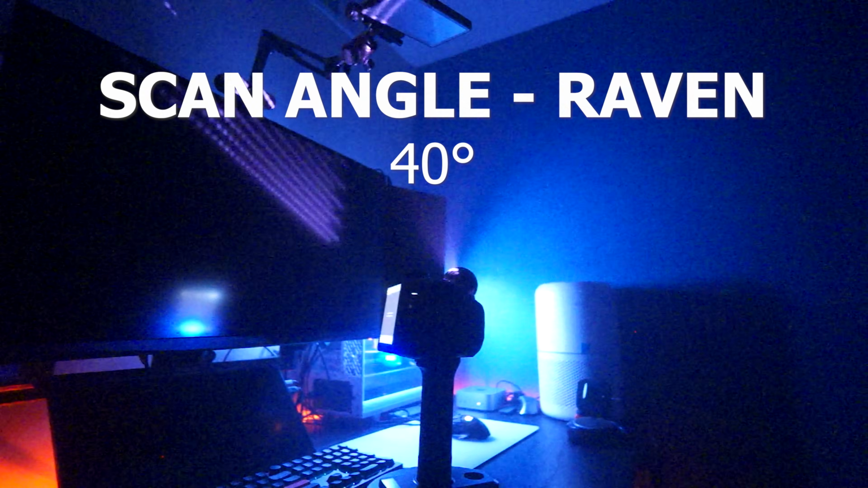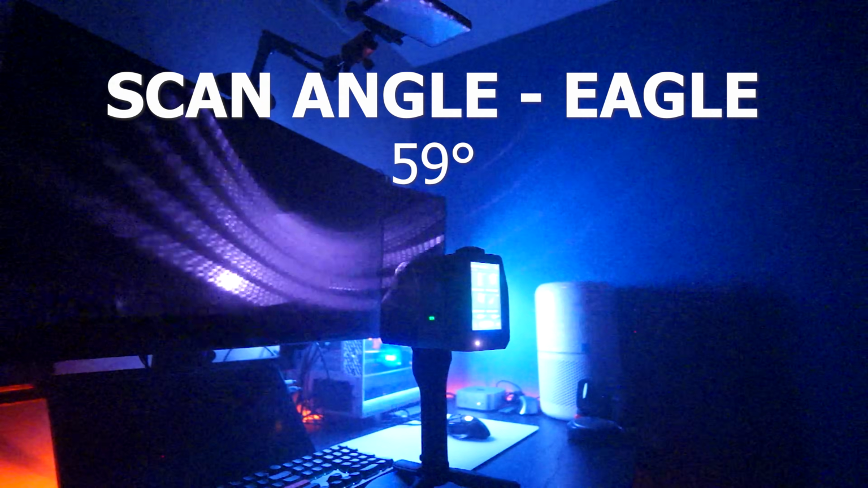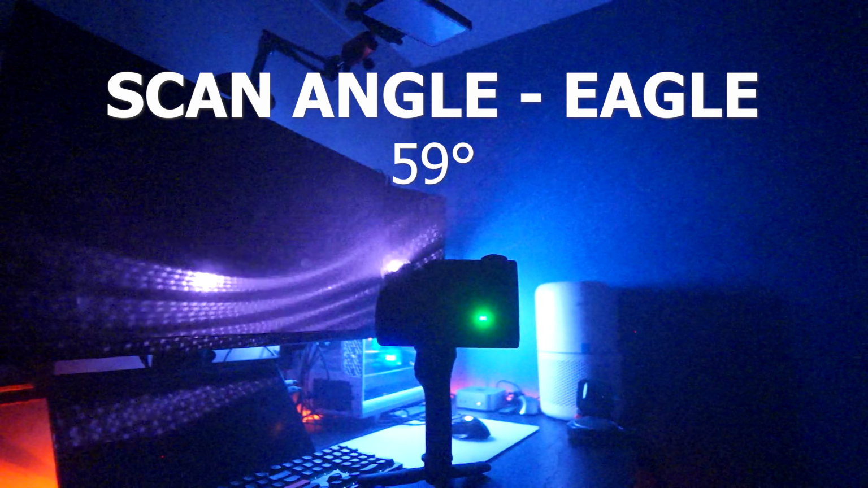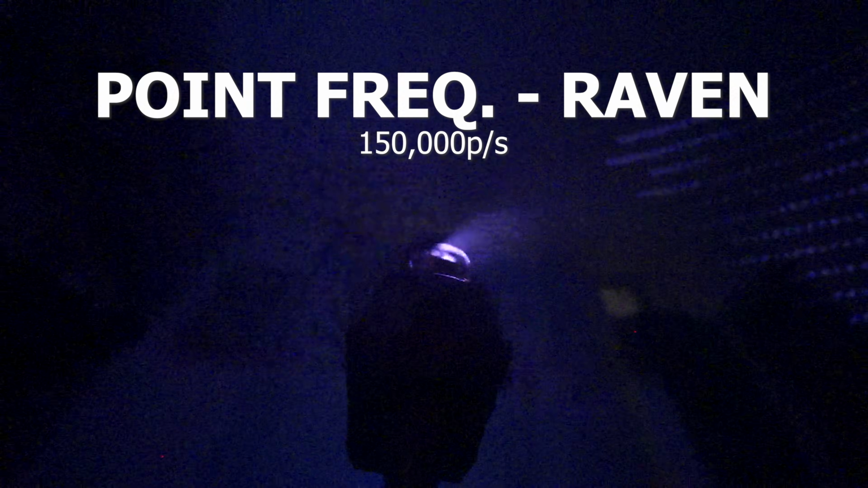The scan angle of the Raven is 40 degrees, less than that of the Eagle, which is 59 degrees. But the horizontal is still a full 360 degrees. The point cloud frequency is 25% less as well. It's 150,000 points per second versus 200,000 points. Personally, for me, this makes no difference whatsoever. Actually, better off because you're working with less data. You don't fill up the card as fast.